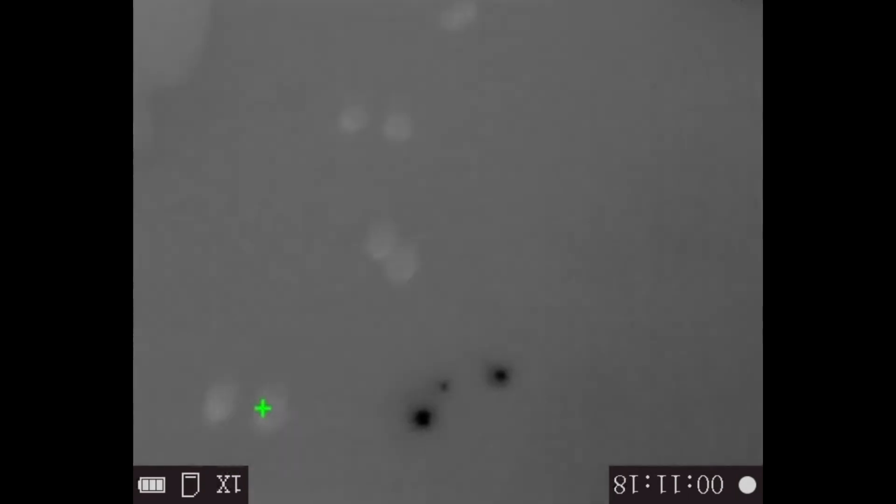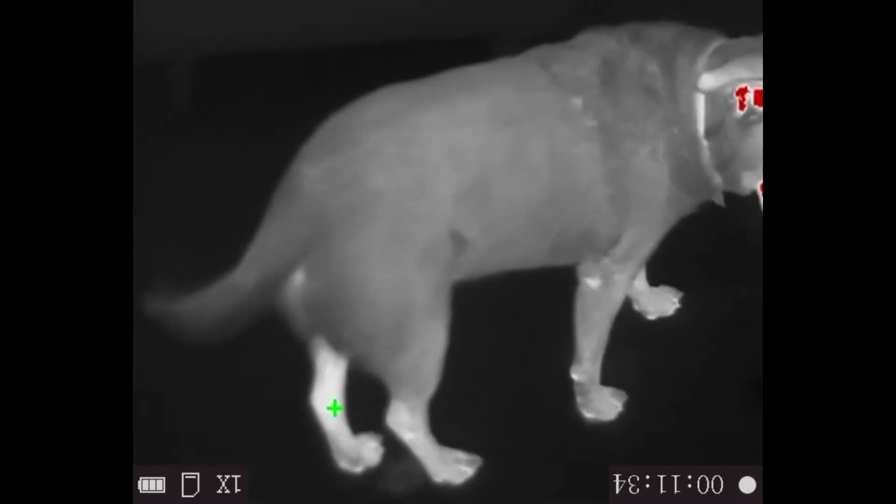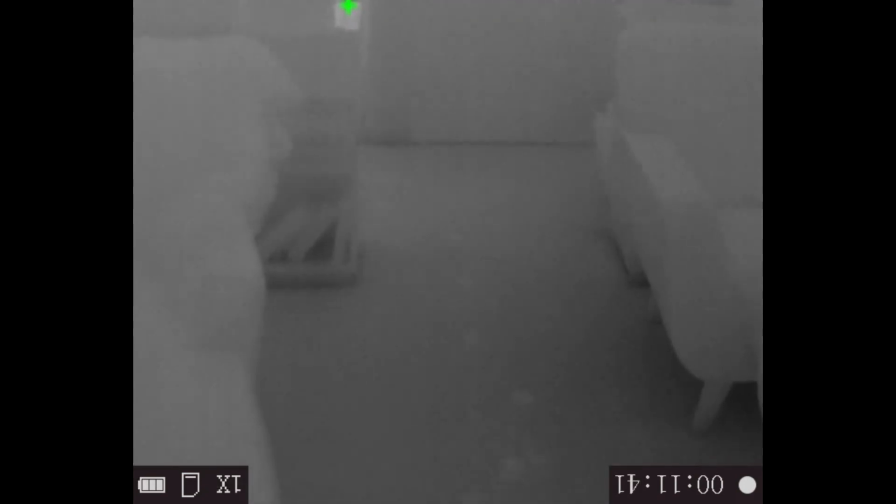Alright, so this is an indoor shot. This is pretty cool. So, dog. But you can see all their tracks. And the black stuff, that's from an ice cube I gave the dog probably about an hour ago. Pretty cool. And you can see the footprints going away. Yeah. Pretty cool. Alright, that's it.